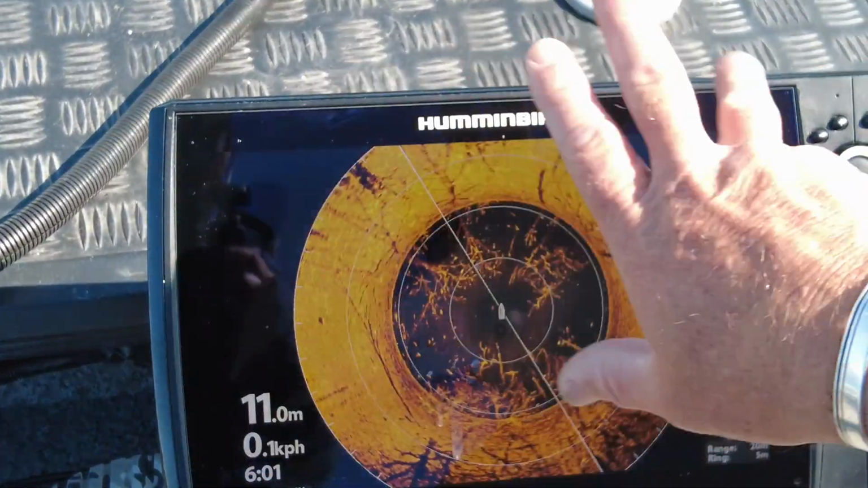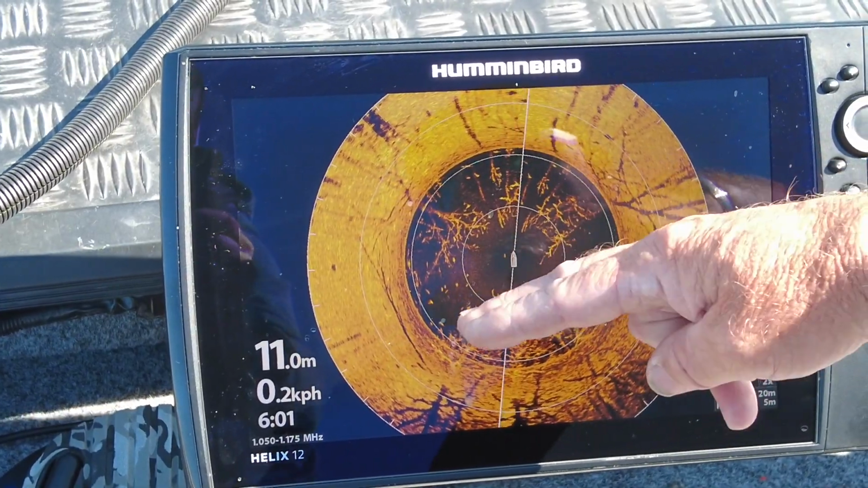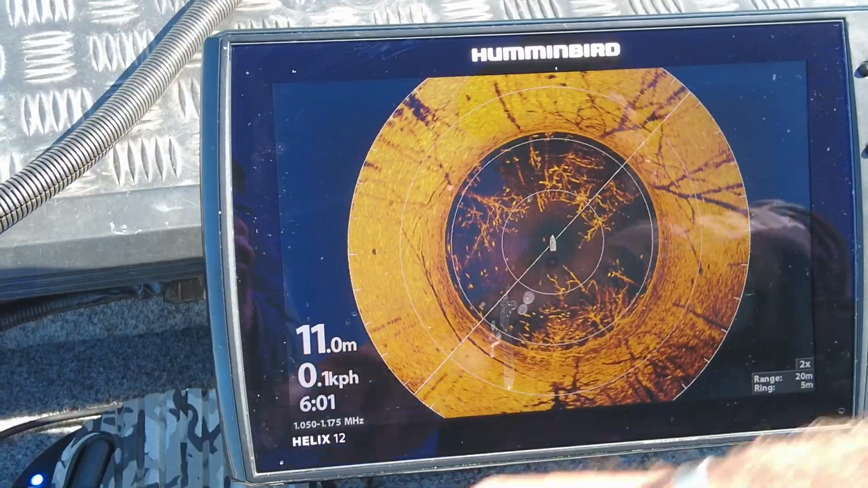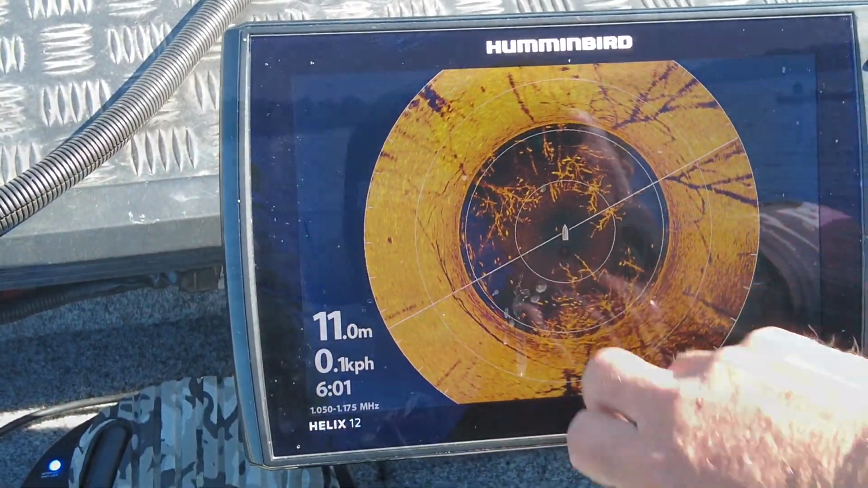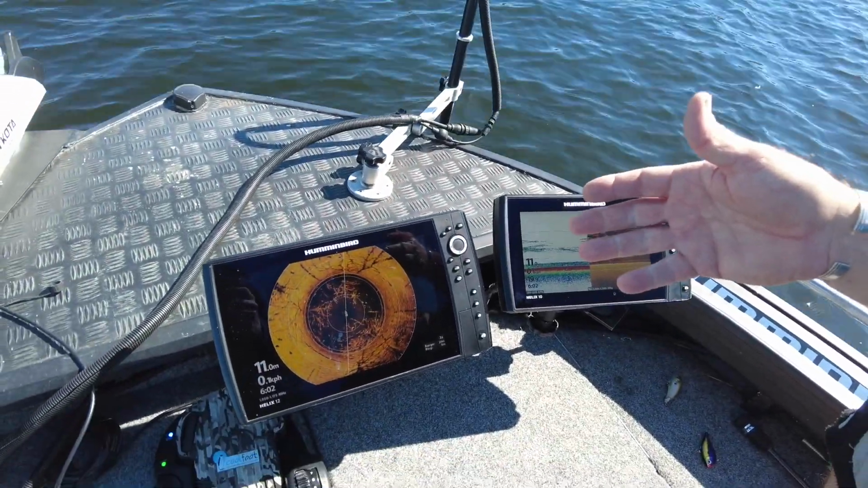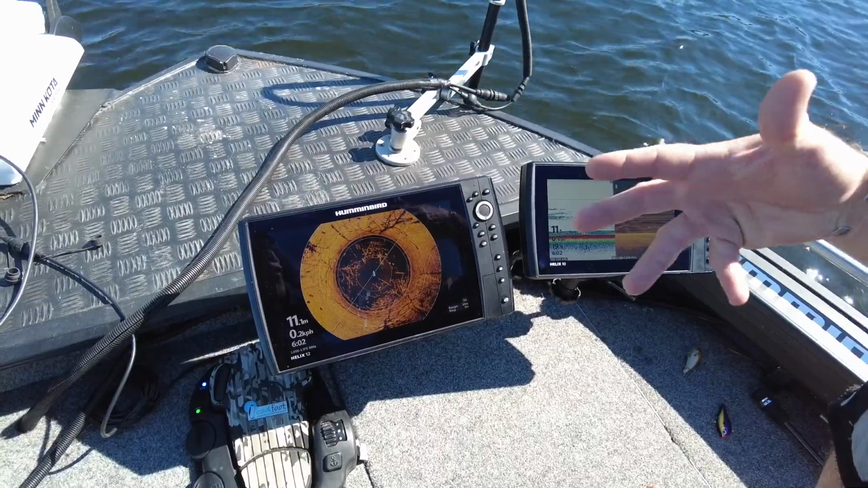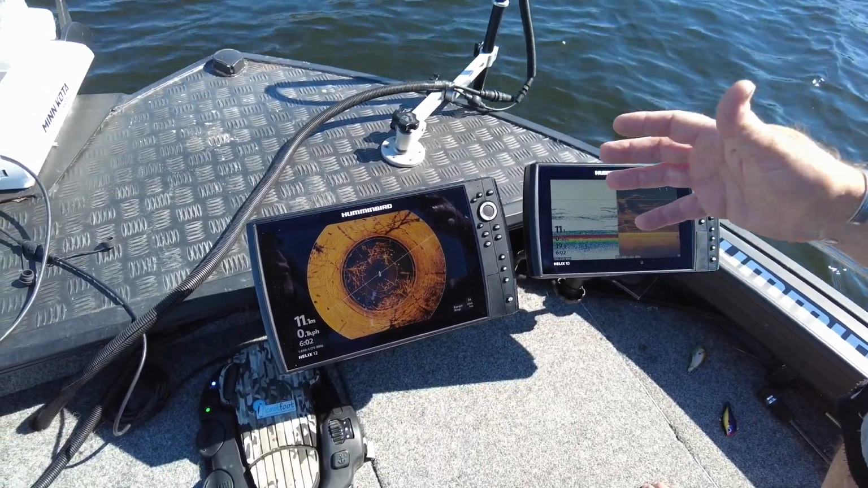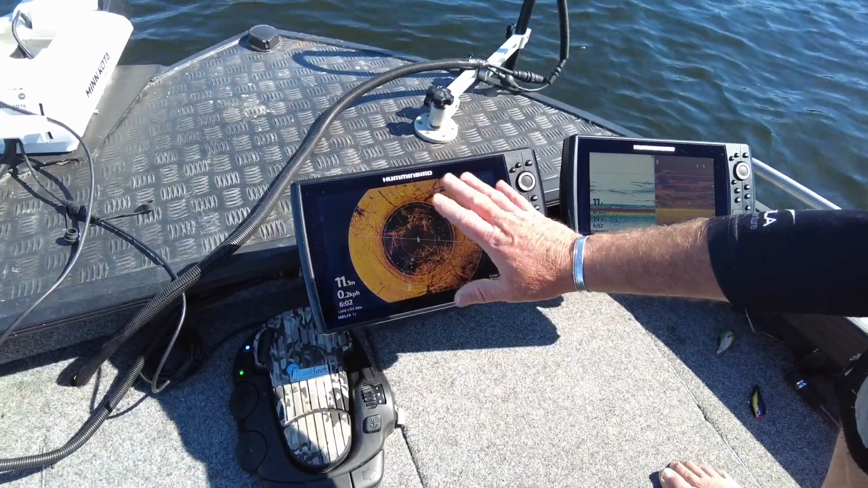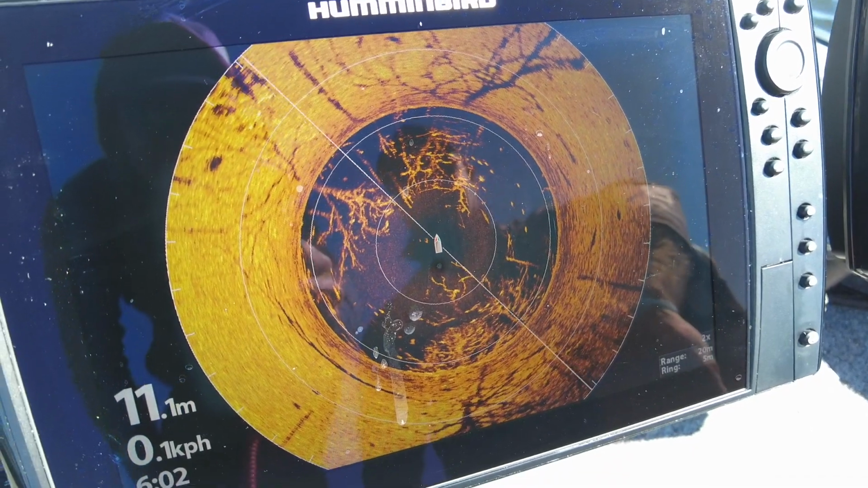And as the wind's blowing us around, we're constantly moving around, but I can still maintain where those fish are. Looking at the transducer, I can aim back that direction and target those fish that are just sitting here. The fact that I'm seeing fish all the time, obviously you're in the right place. It's just a matter of getting the right bait. It might be a short period where they'll bite. So staying on them and having that 360, knowing where the fish are all the time, you're not sort of wasting casts.